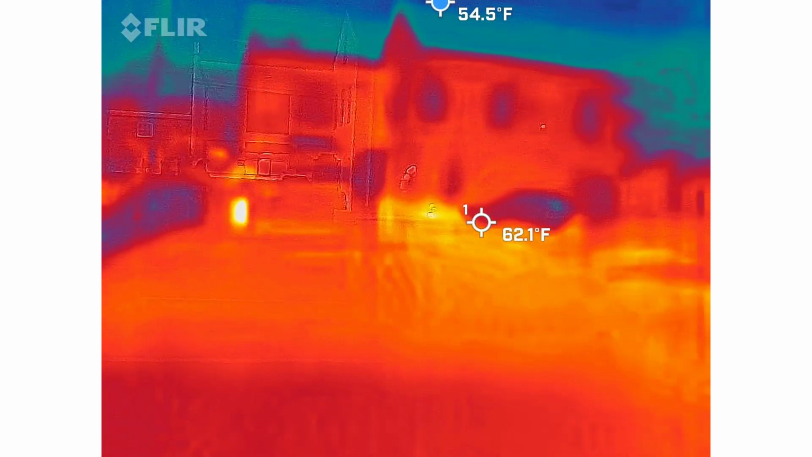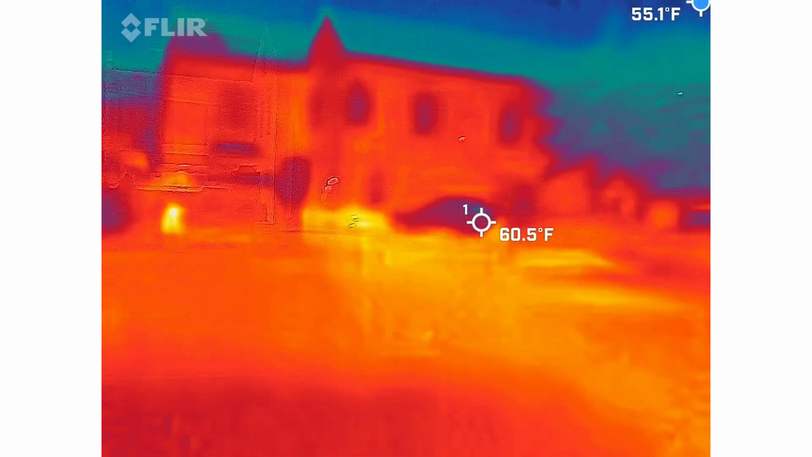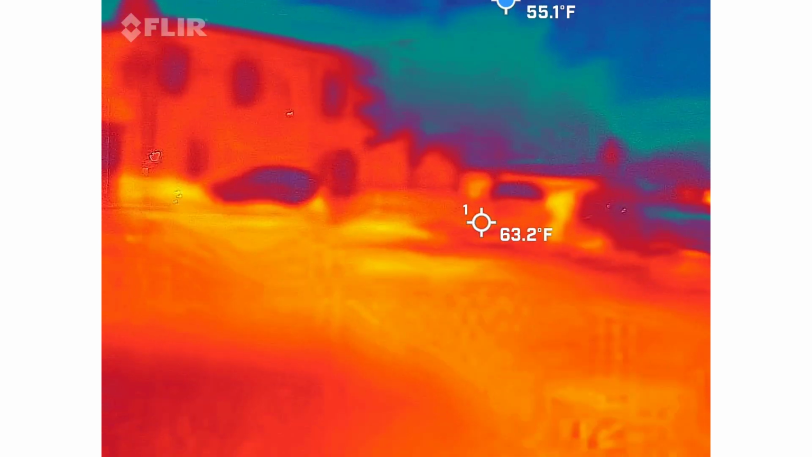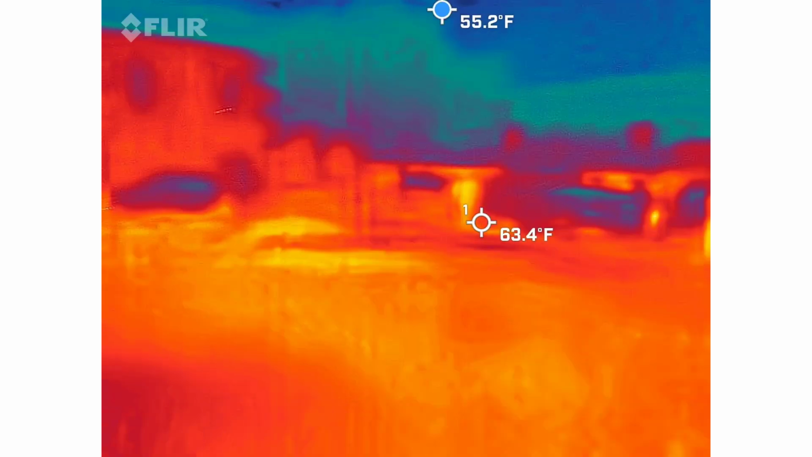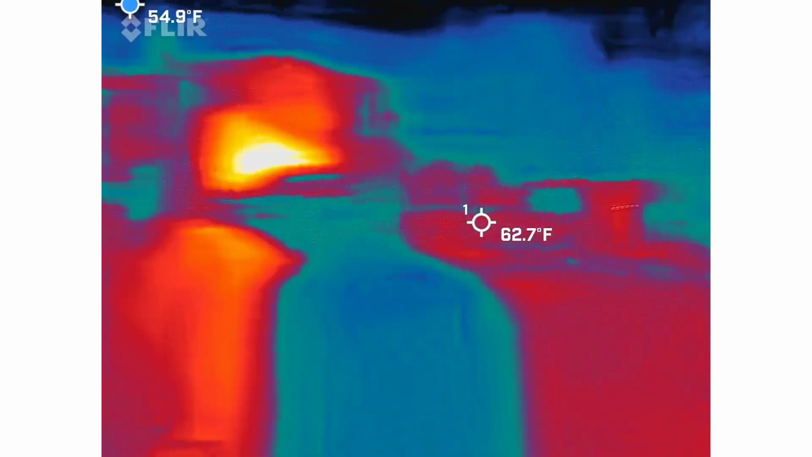But when I question something, me and my daughter watch it on a TV. It goes up on the 50-inch and we look at it frame by frame. It's a lot more fun that way. I bet. All right, what we got?